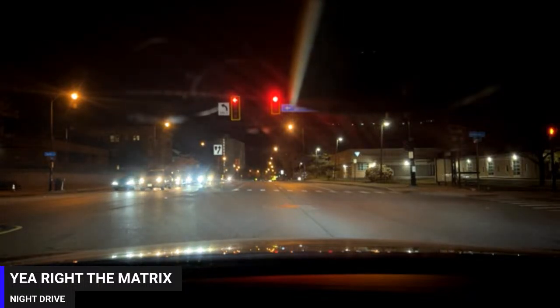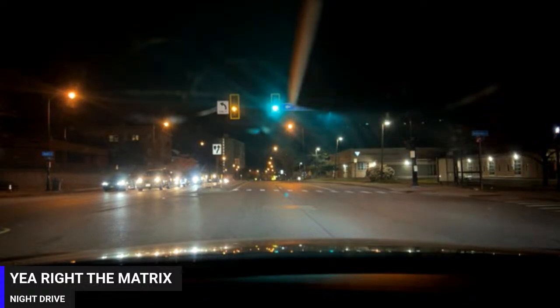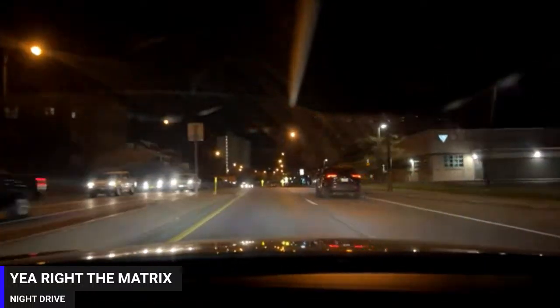But yeah, this is Rochester, New York. I'm gonna turn the scanner on. Matter of fact, I should turn the scanner on now. Let's see what we got out here. Scanner, Rochester Police. I'll listen and talk at the same time.